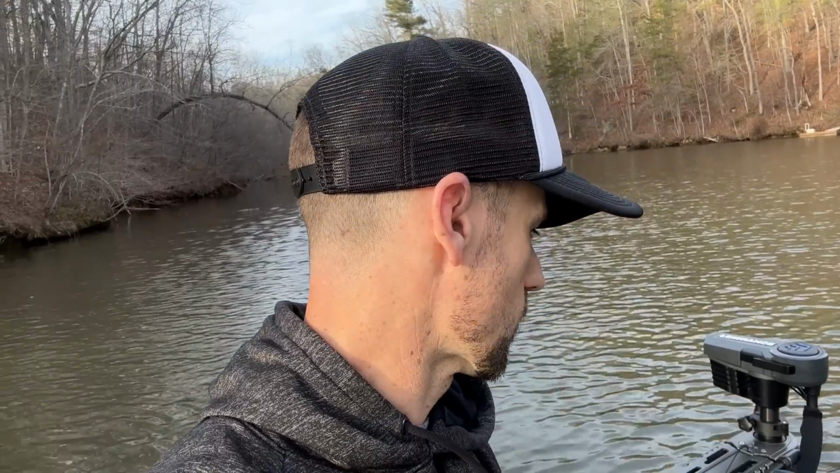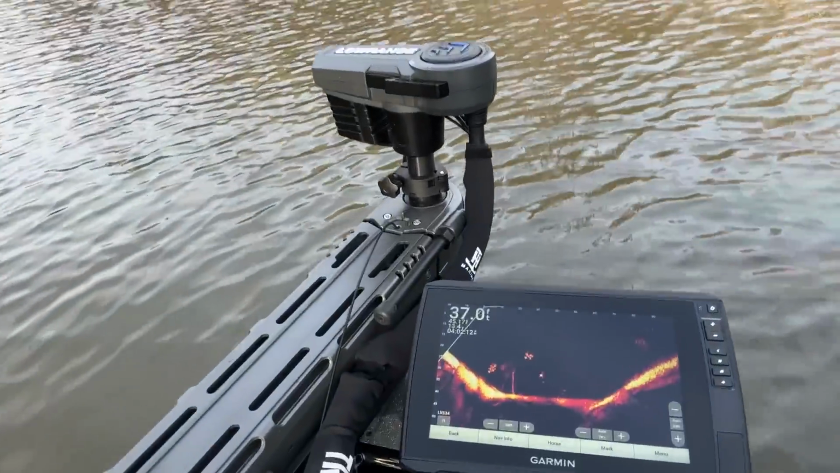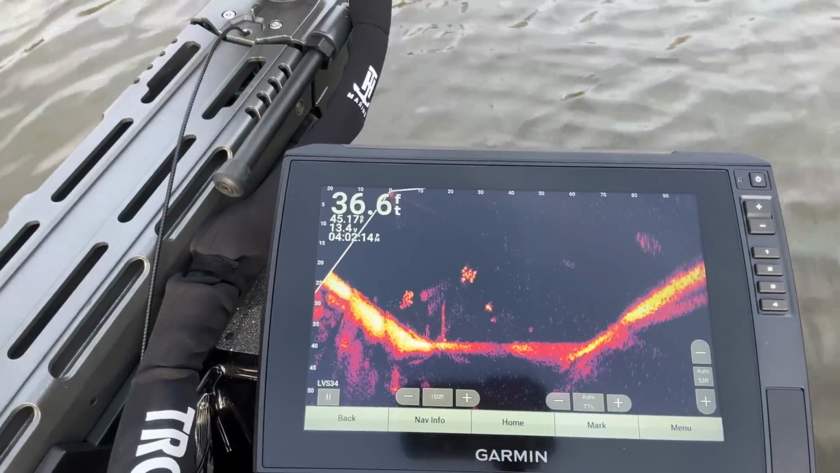The rest of the world's moving on and evolving and letting technology take them to places and be more efficient, be better. Just be flat out better at what you're doing. That's what we're doing with forward-facing sonar. You better grasp it, because there it is right there.